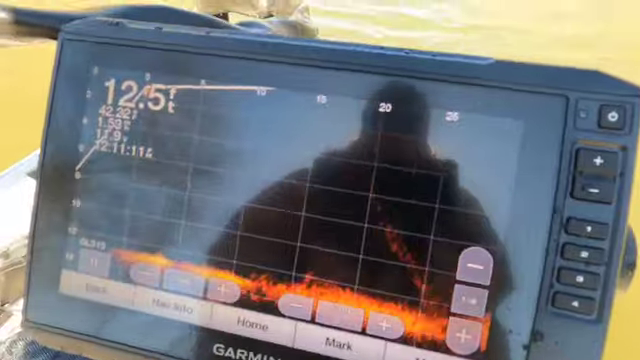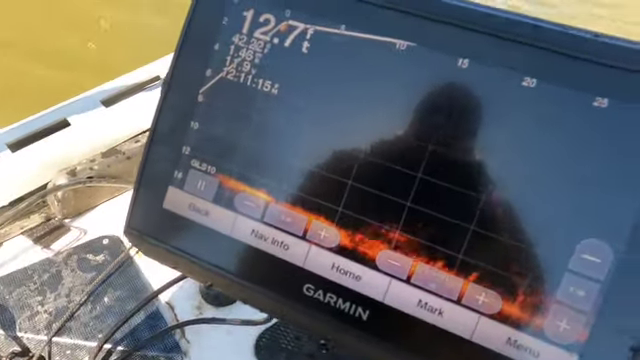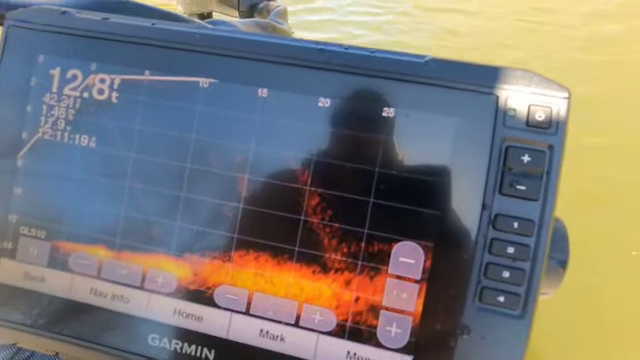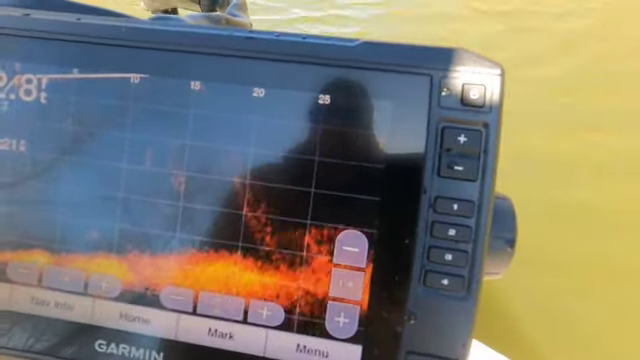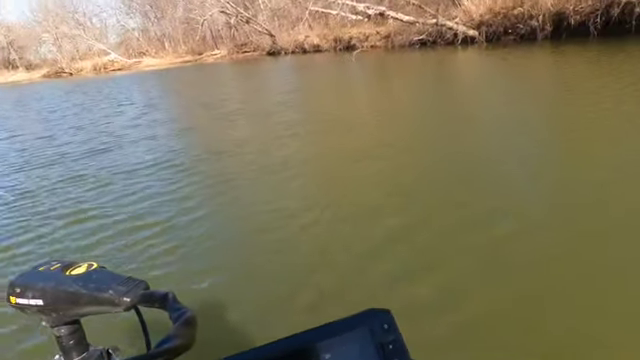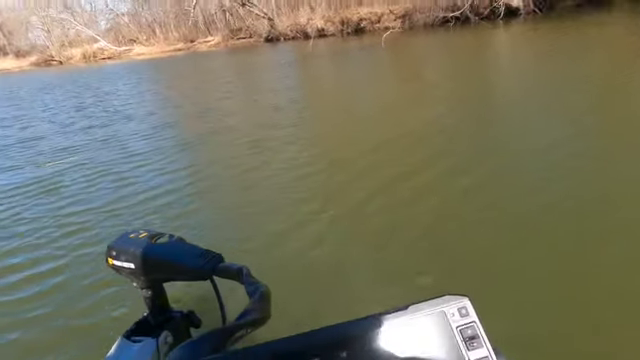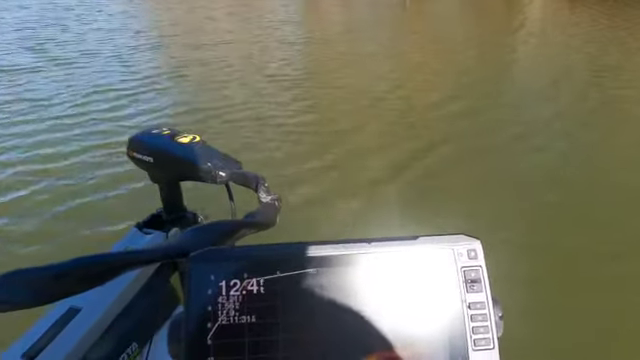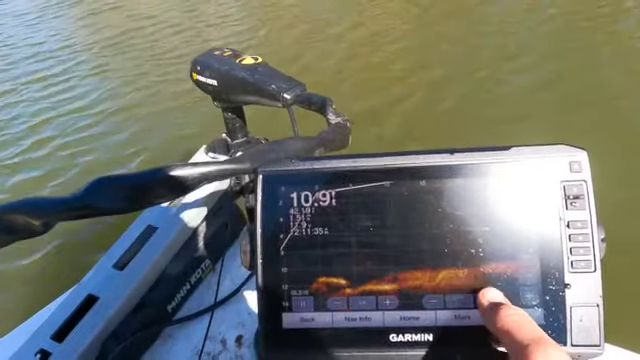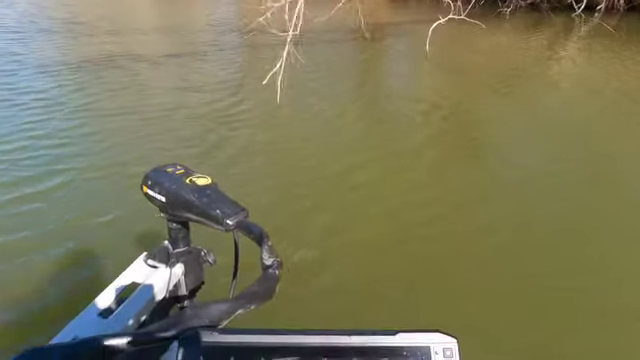I'll show you how filthy that screen gets here in a minute. That sucker will get covered up with fish. If there's fish there, it'll see them. Maybe not the catfish on the bottom. Let's mess with this gain a little bit. Let's subtract some of that gain. Okay, now let's add some gain to it just to play with it. See if we can see anything. It gets kind of murky.